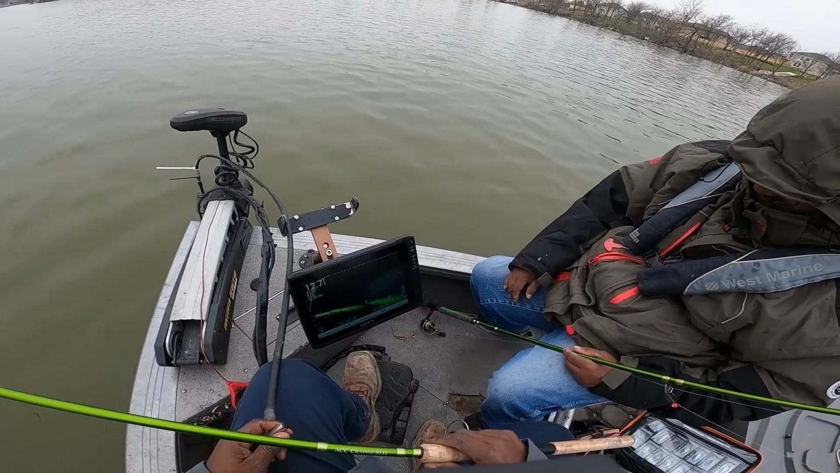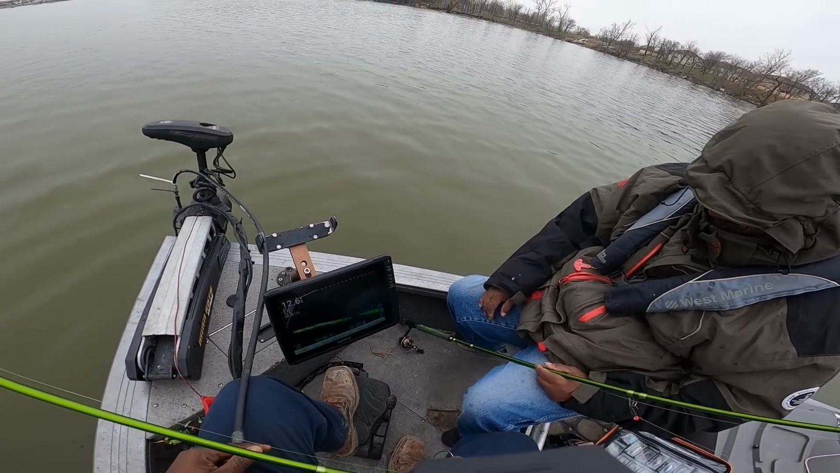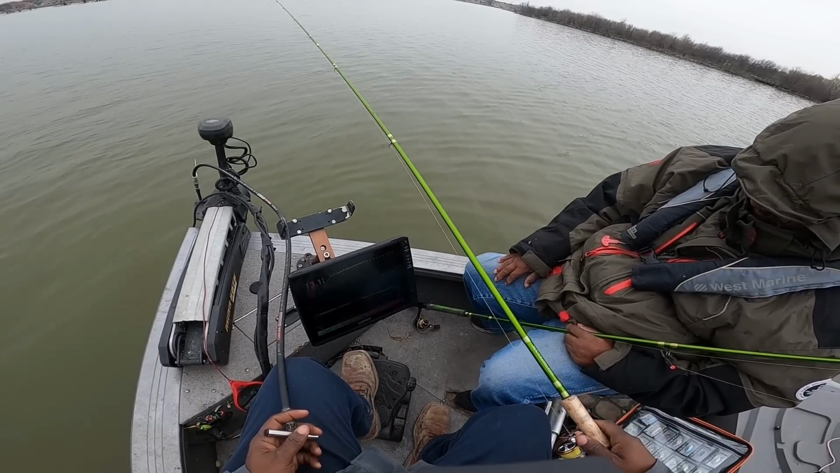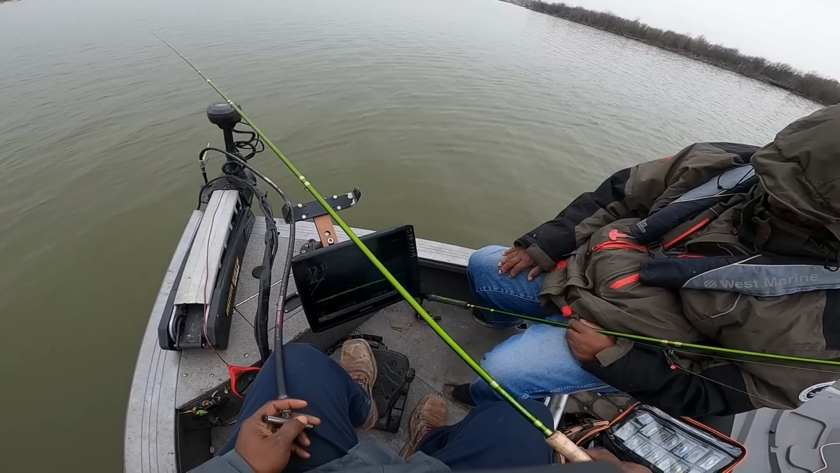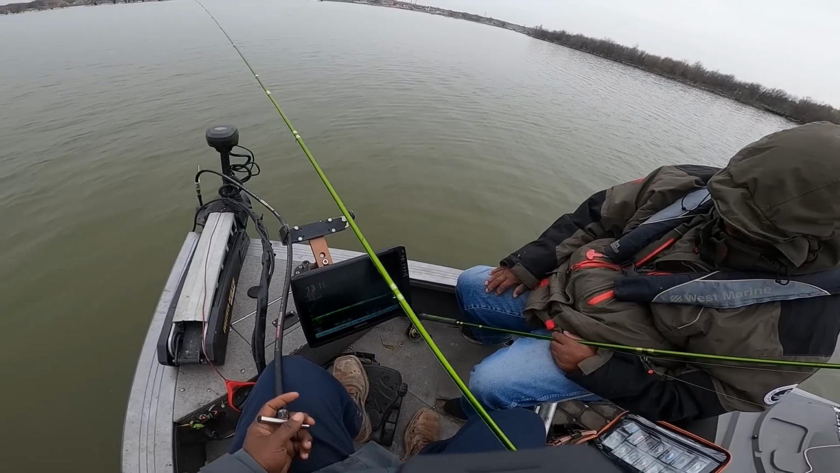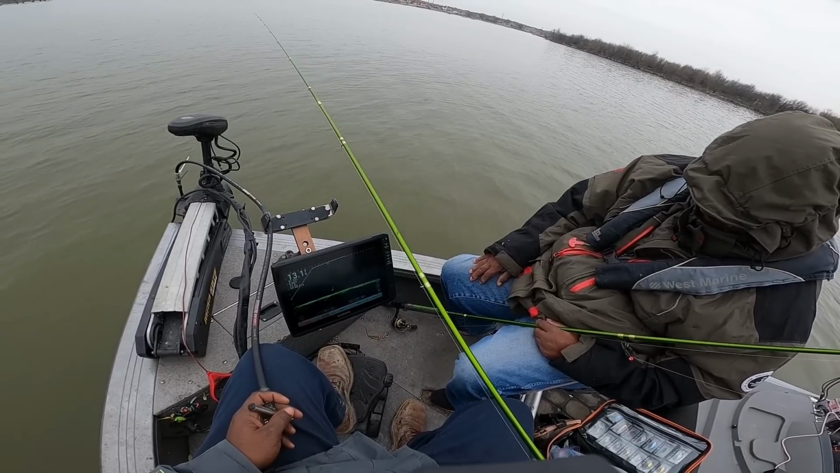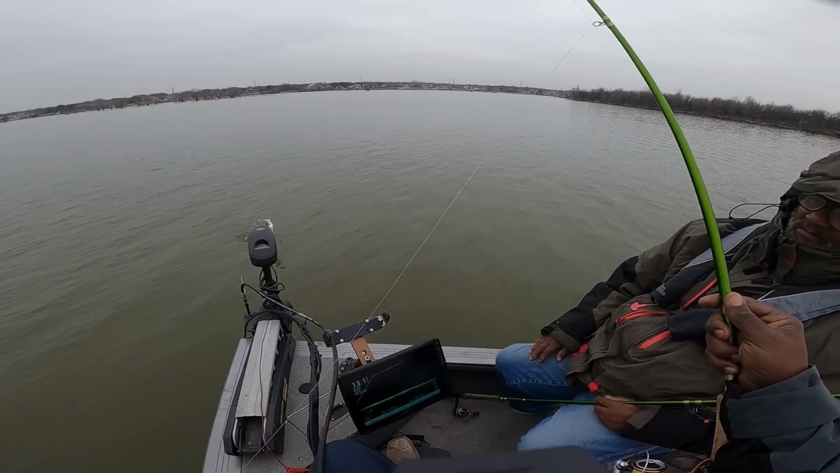I think we're getting in and amongst them a little bit more. This fish is sitting right off the bottom. I don't know if she's gonna stay put, but we're gonna see. I wonder what's that about, man. All these fish swimming up to each other. That's a good bit. There's another one, y'all.